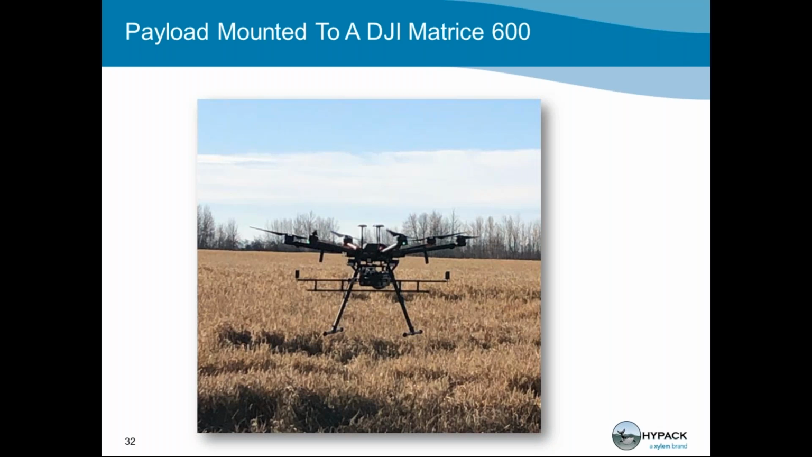Here's a picture of the payload mounted to a DJI Matrice 600, which is one of the most popular industrial drones used in surveying. As you can see, the payload is simply mounted to the carbon fiber rods underneath the DJI.